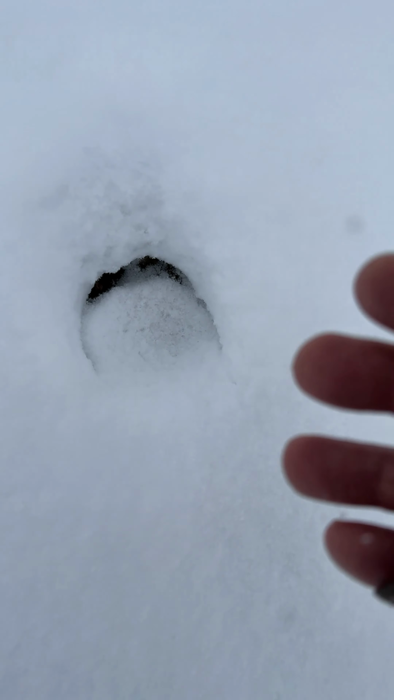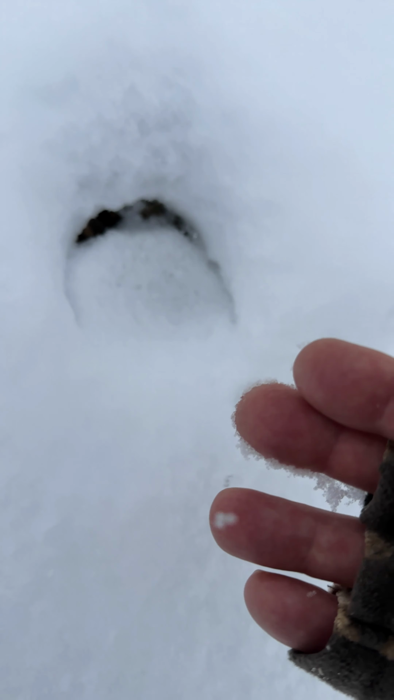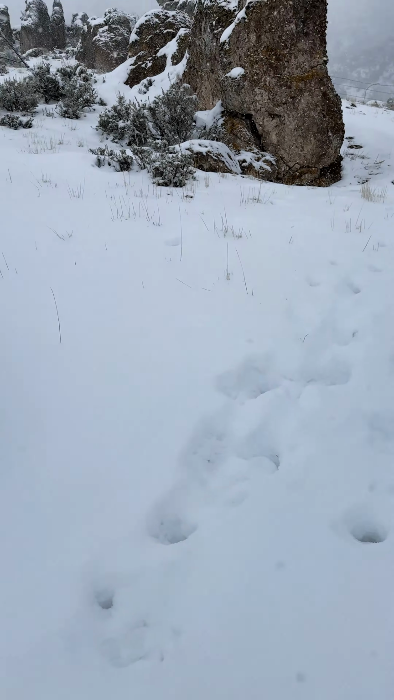Look at the size of this print. There's my fingers. I'll put it down next to it. There you go. Pretty big. And they're all over through here.